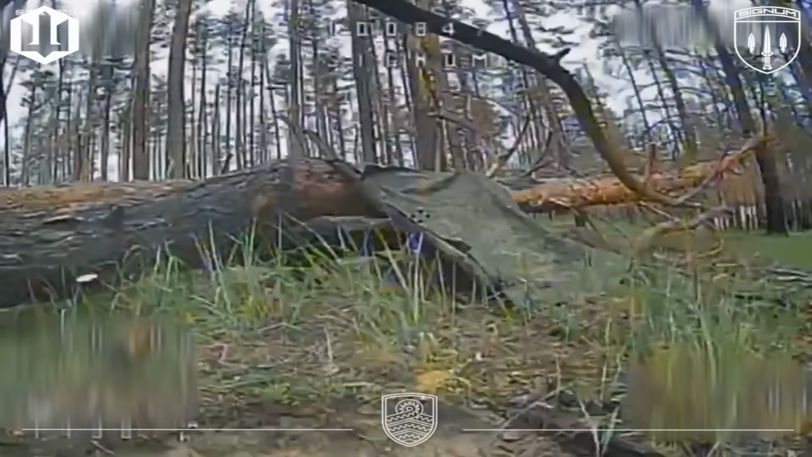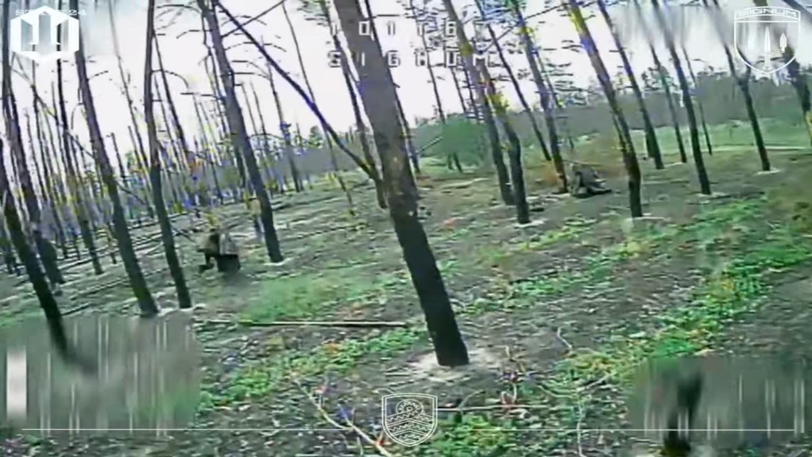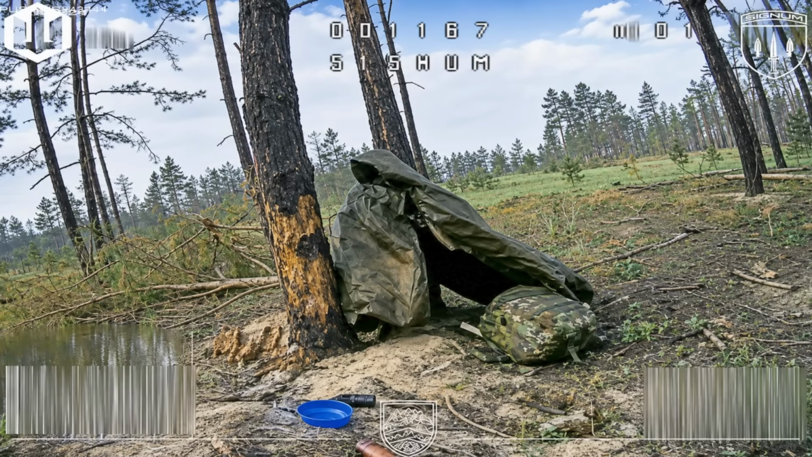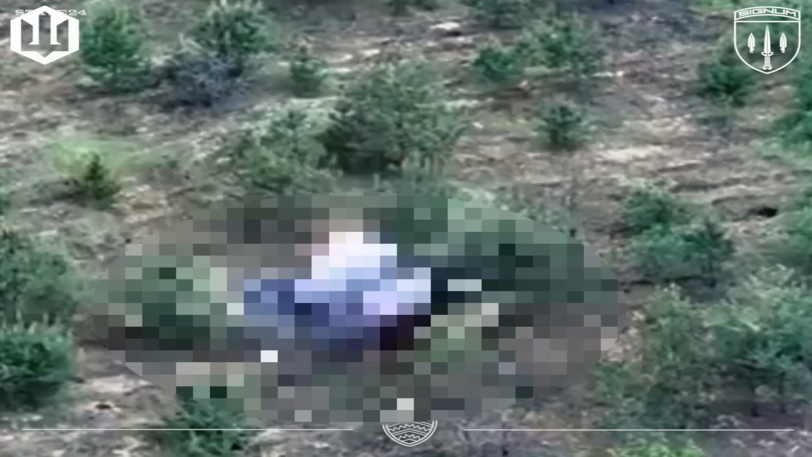Soldiers wearing thermal capes in a forest that Signum's operators know better than anyone. Fiber-optic FPV drones don't rely on thermal imaging alone. The operators find them anyway. One by one, each soldier is located and struck. The new countermeasure didn't change the outcome.